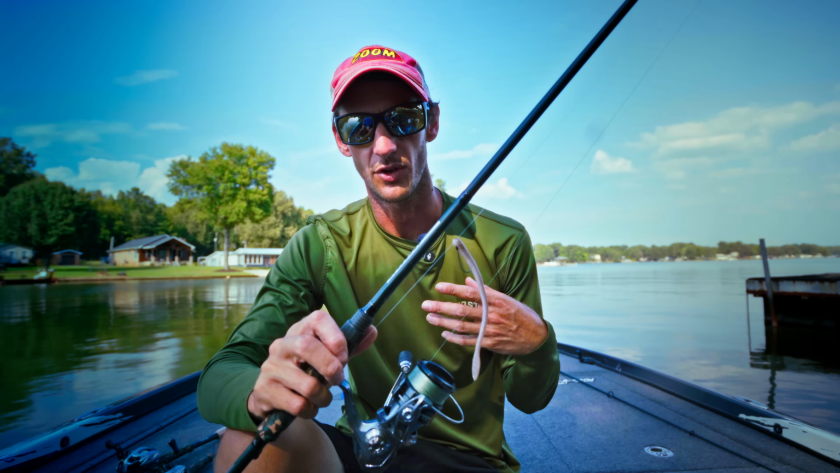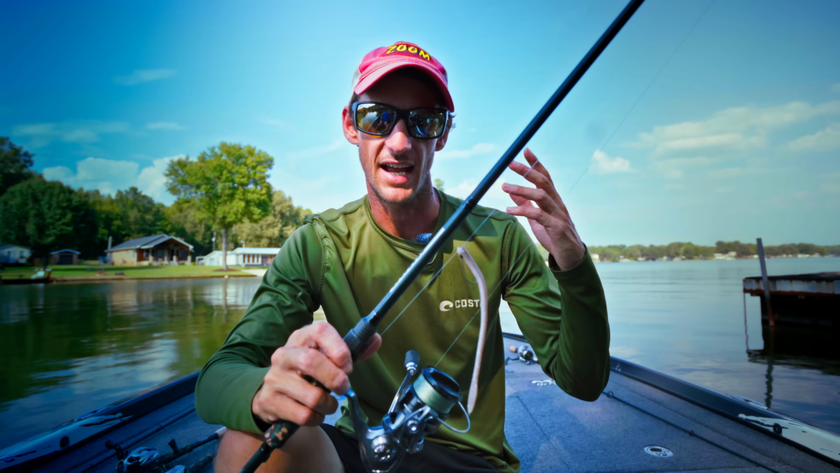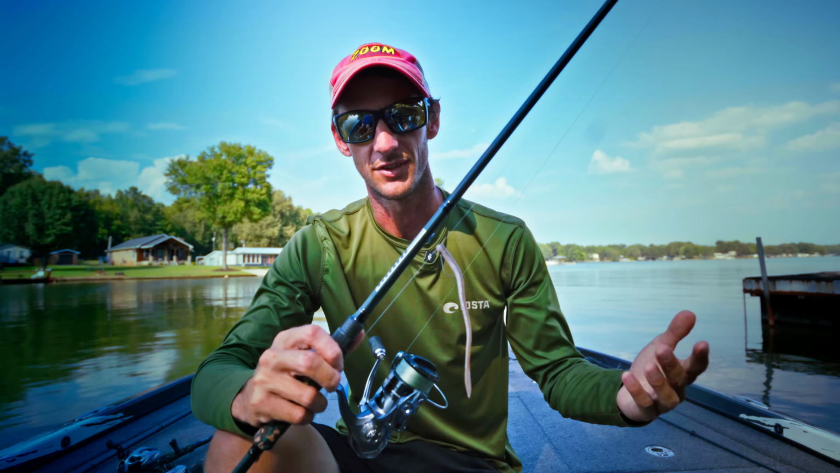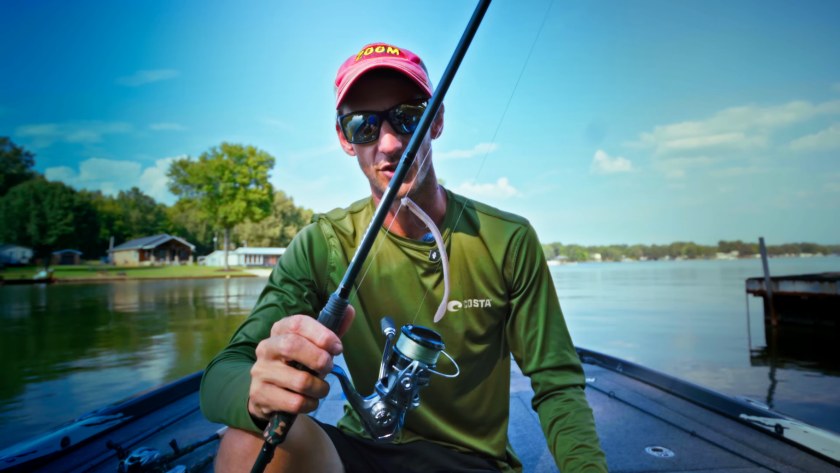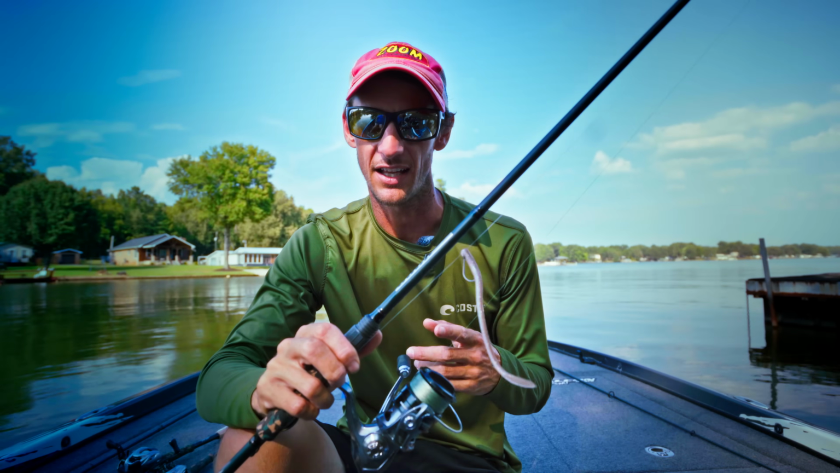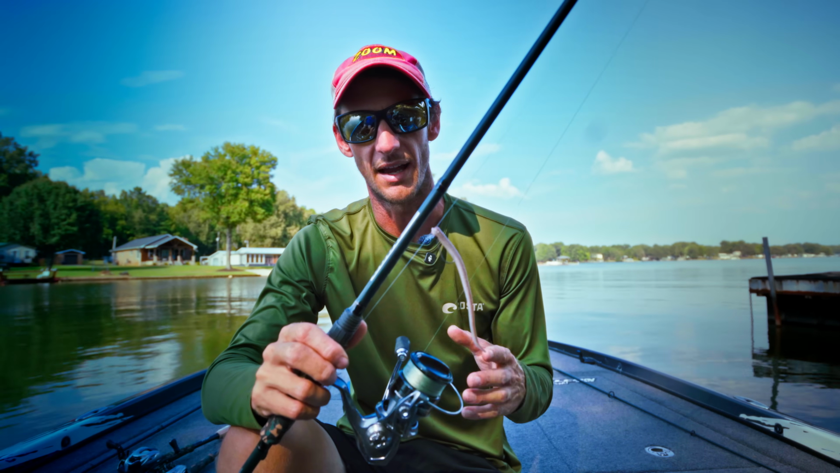It casts this a lot farther. It's a 7.3, so it's a longer rod, to be able to cast out there and reach the brush piles. 10-pound super braid, 10-pound 100% fluorocarbon Yozuri leader. Pretty simple, but a drop shot is one of those baits you have to have tied on because sometimes they just don't want that bigger worm.